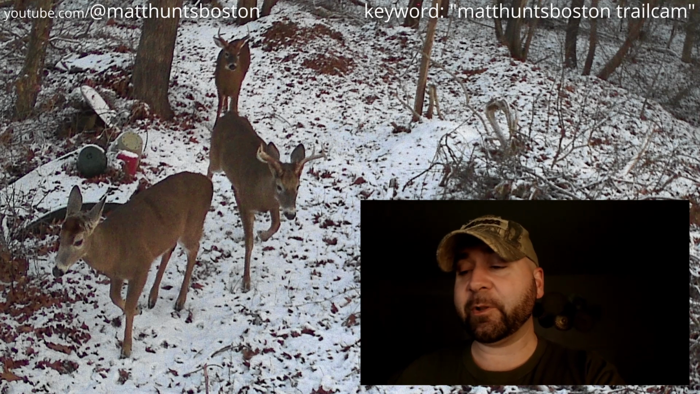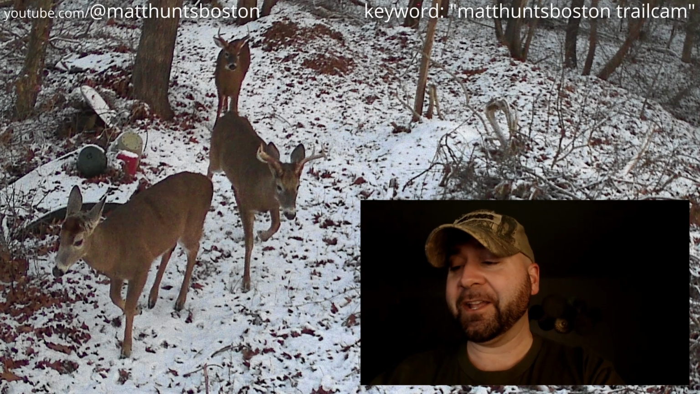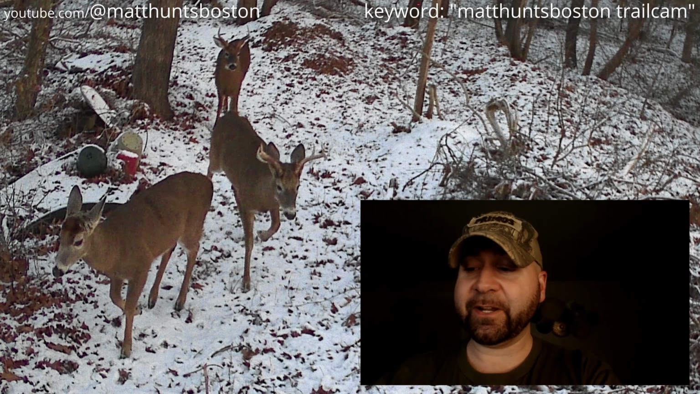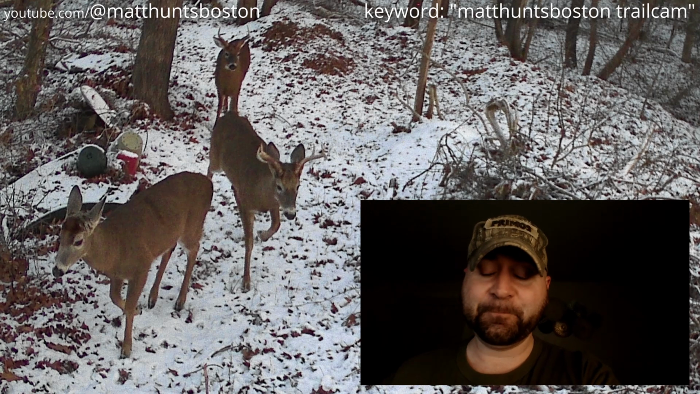I guess some people might consider this, if it were a huntable spot, to be a good place to set up for hunting, archery hunting maybe. Because there are deer here. And as you can see from the opening image, there might be quite a few deer here.